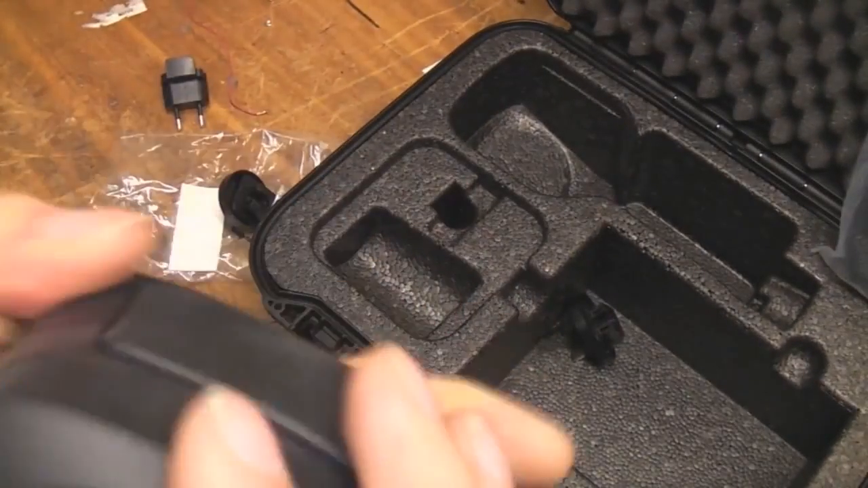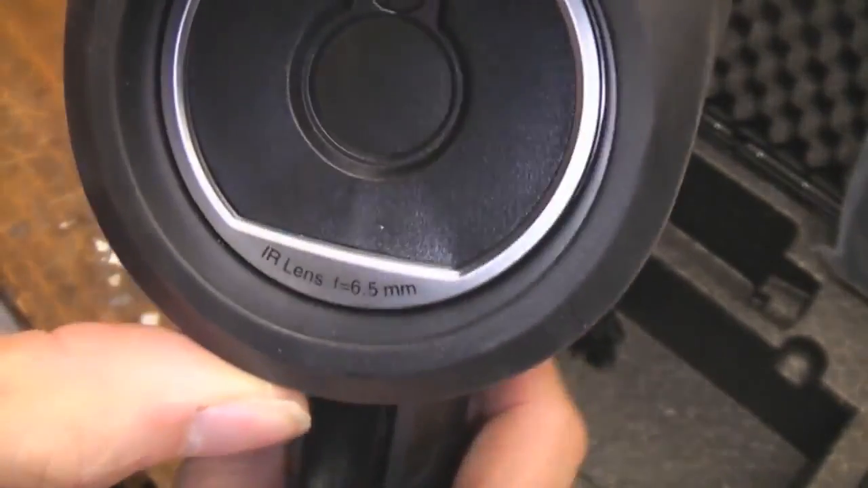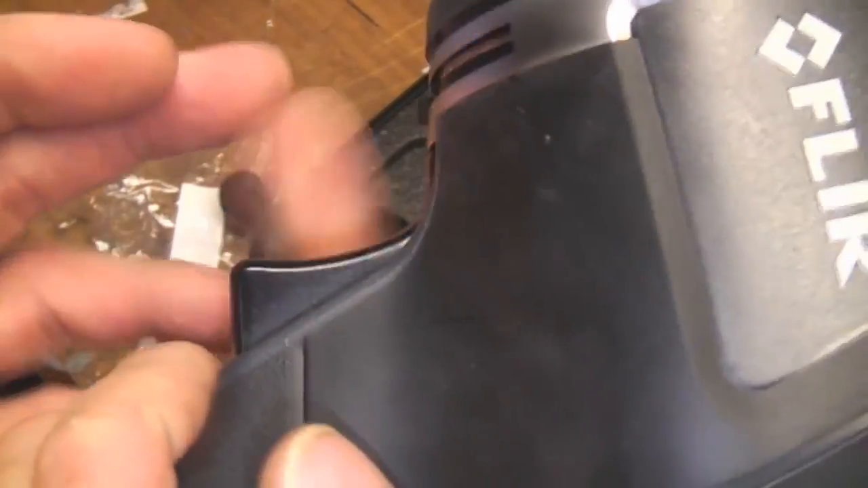So this is probably reasonably okay with the odd little drip here and there, but if you get water straight in there, that's going to be bad news. It says IR lens f equals 6.5mm. You've got this front trigger. This is for taking photos, saving images.